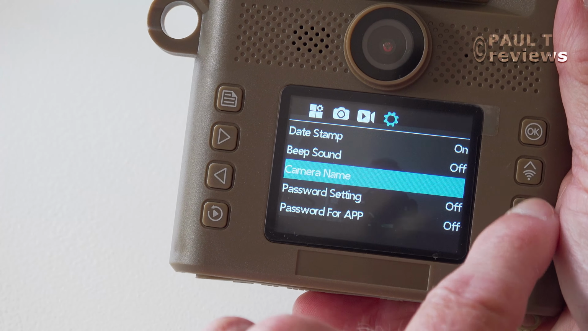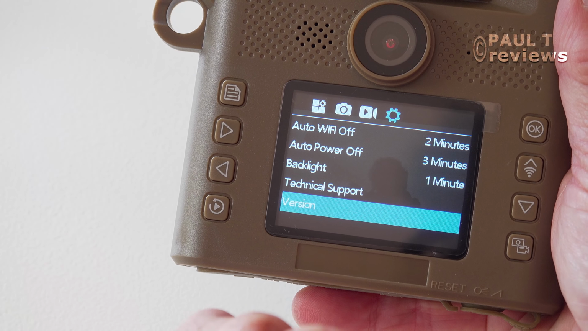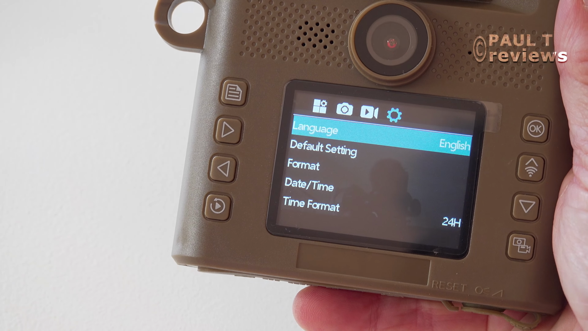Now it might be worth just mentioning right now that this Wi-Fi, it's not the internet. The Wi-Fi is the camera's Wi-Fi, so you can connect your smartphone to the camera. I find that really useful, and we'll have a look at that when we're out in the field. There's the version, so if Campark actually do update the firmware, you'll be able to tell whether you have the latest firmware.